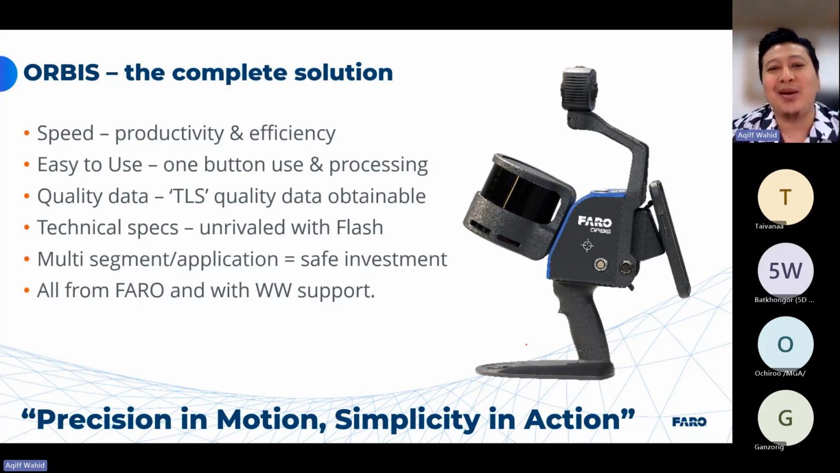If you want to buy a cheap one from maybe some manufacturer from China who just introduced SLAM last Intergeo, maybe you buy very cheap, $10,000.